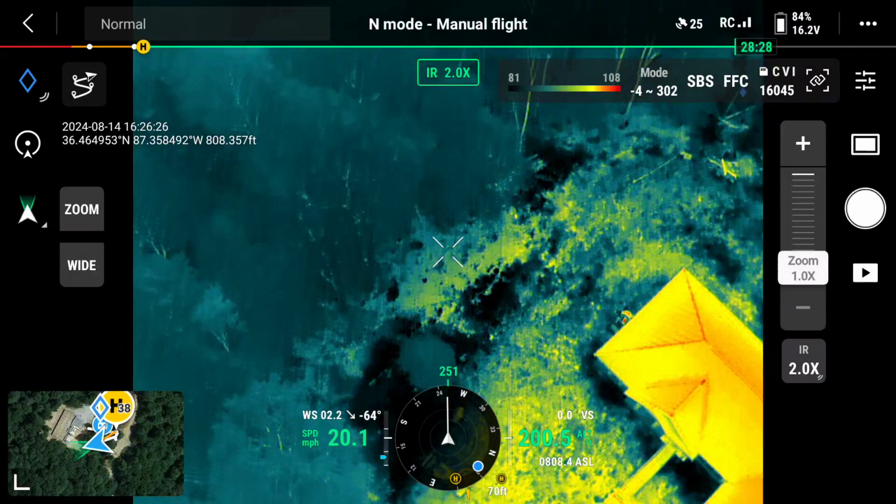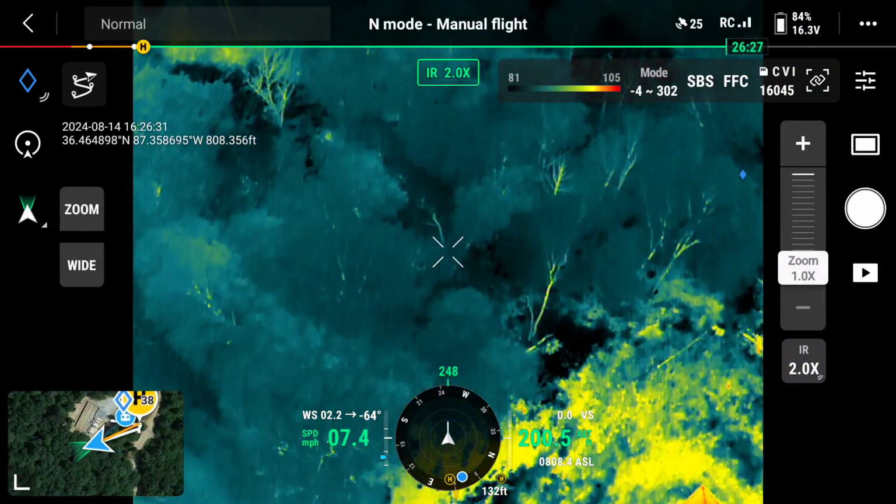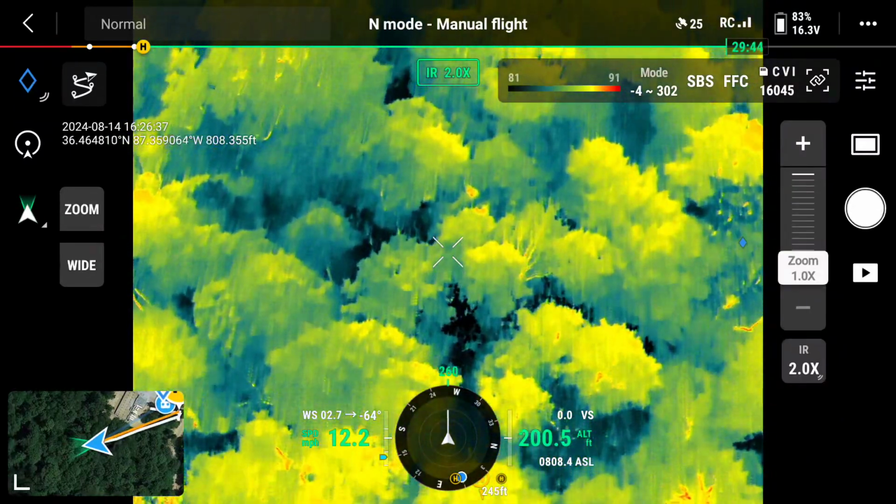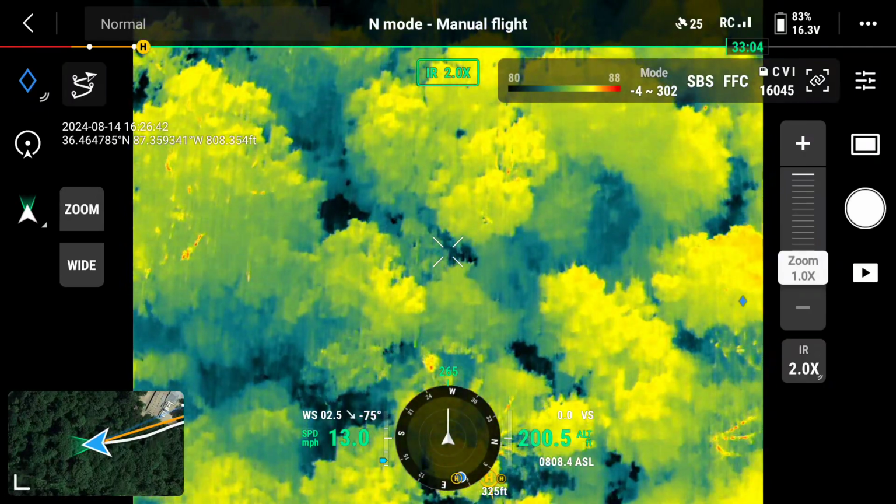So we switch over to thermal, just because we can. Woods are pretty thick right now, so it's pretty hard, but they're all over in there. I've seen a lot of deer just looking down through the trees like this at various times.